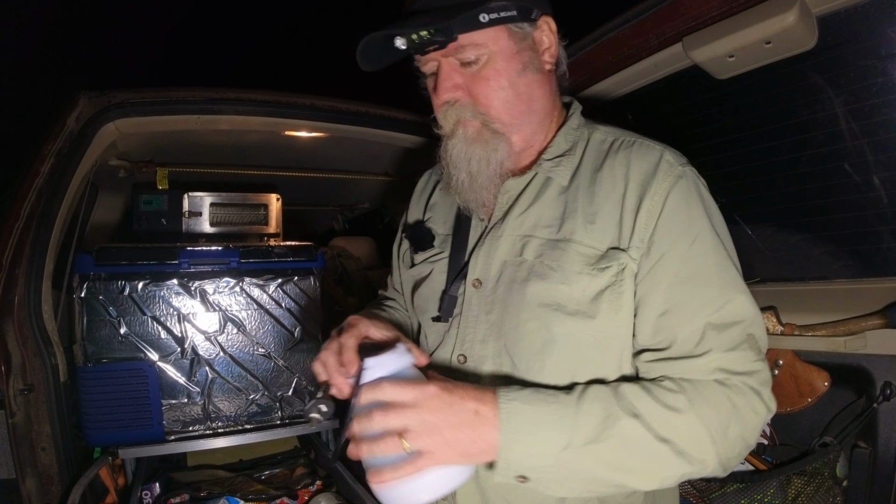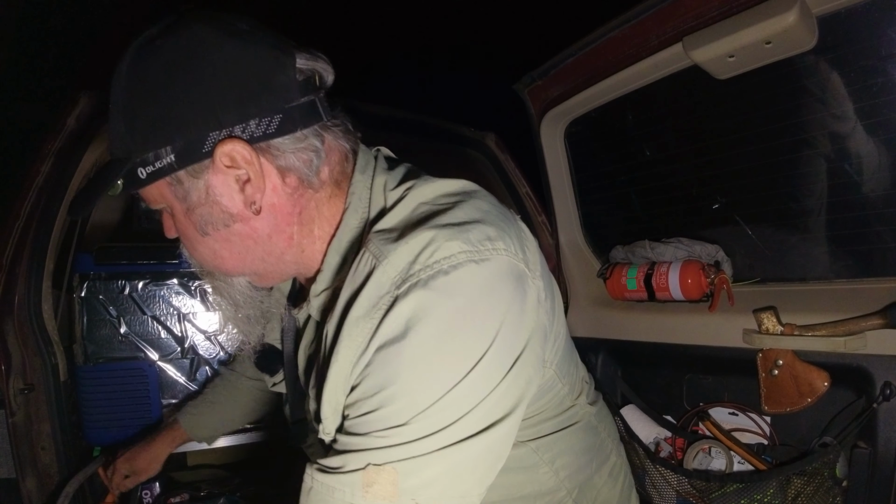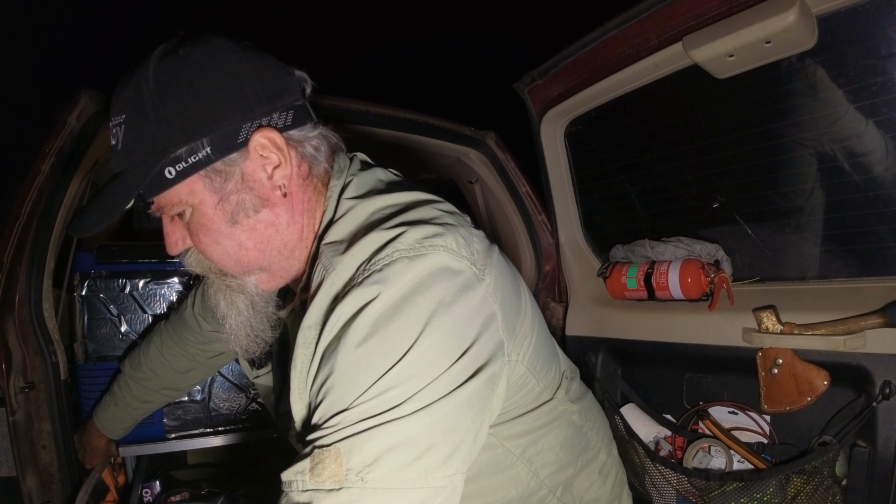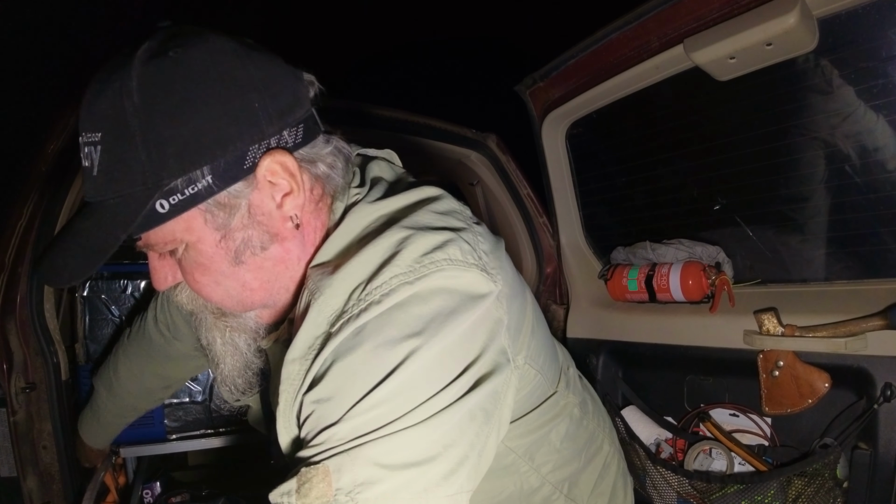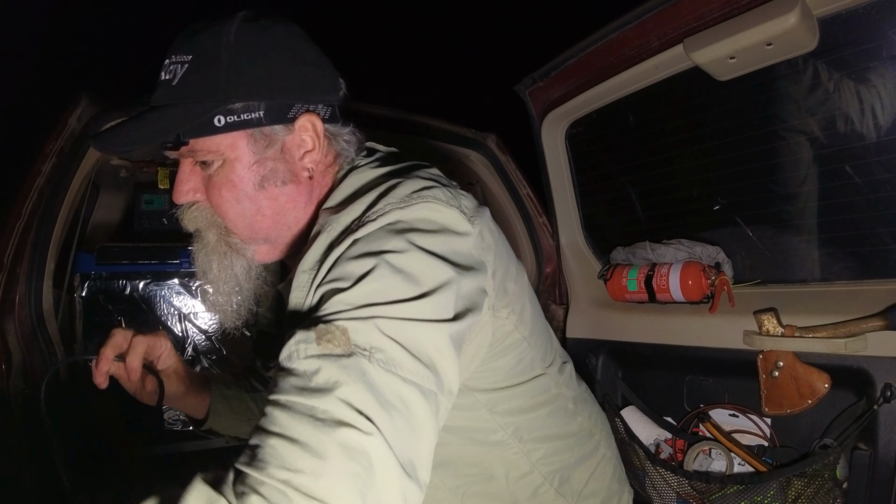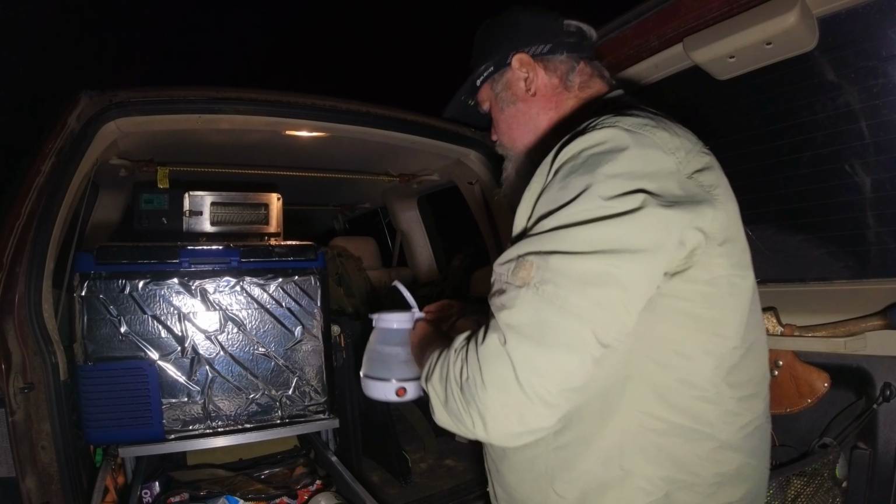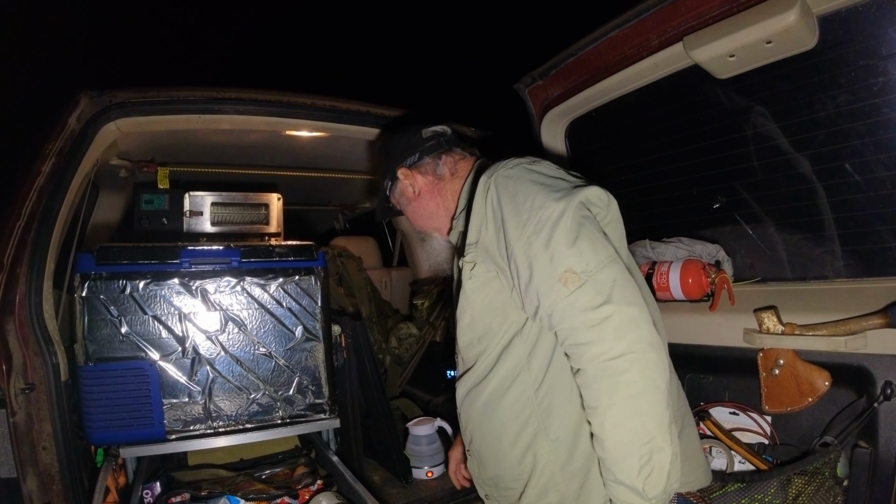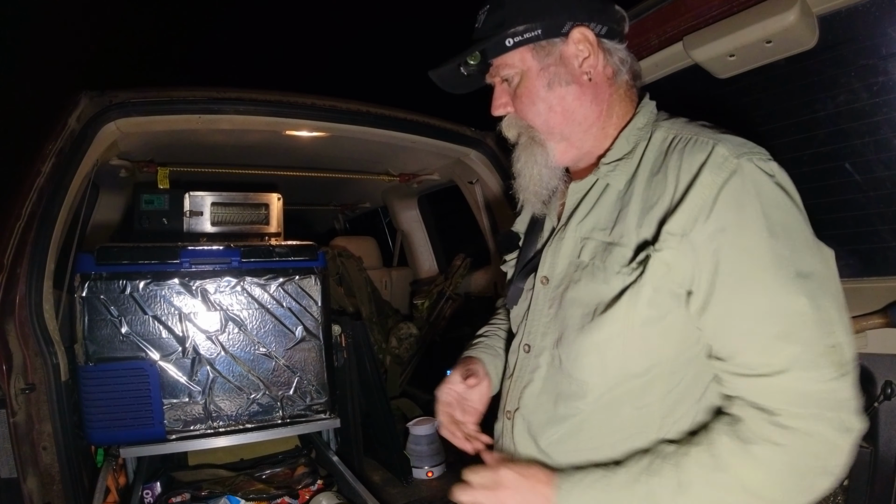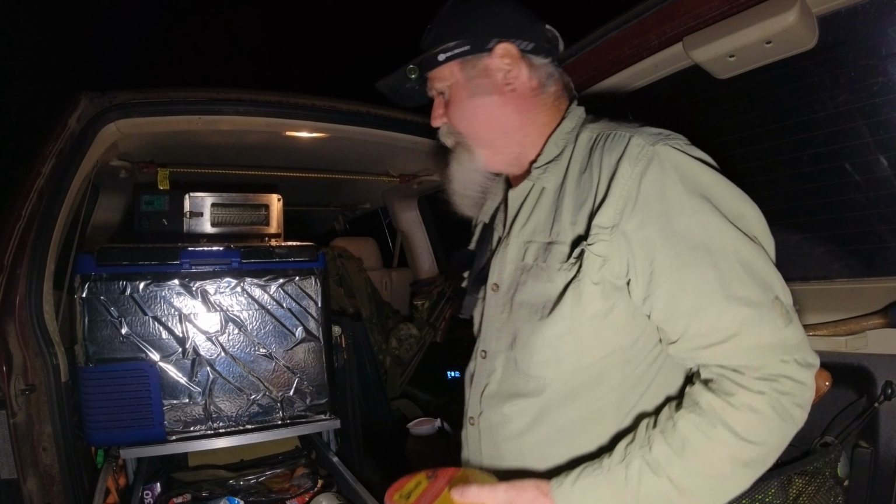That's better. It's about 11:30. I'm starting to get a bit hungry, so I'll make some food. Well, mushroom and curry noodles. This was on the menu for tonight.